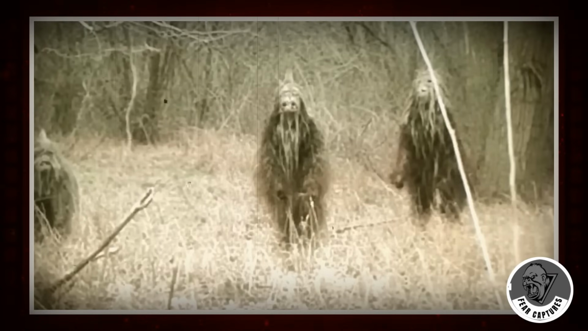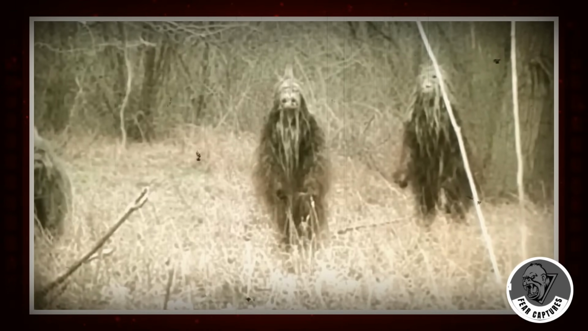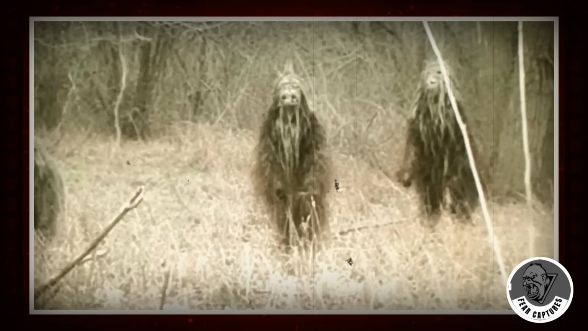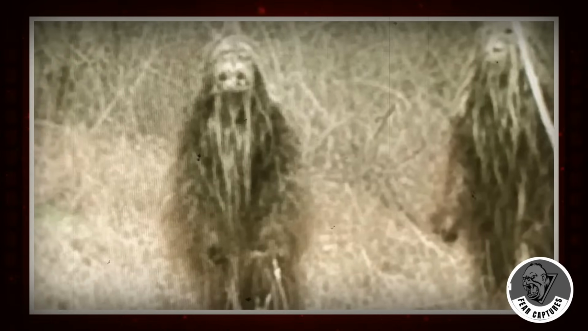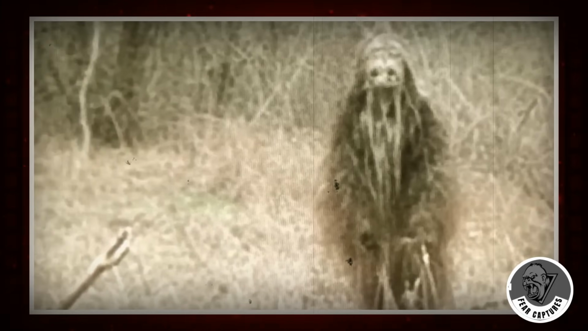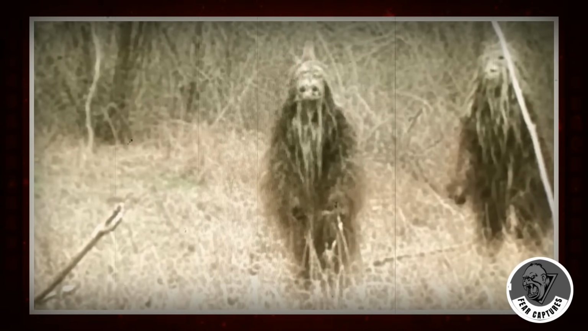Our next submission is a rather eerie still image. There's no context provided with this image, so we have to piece together what might be happening. We could be looking at three people in elaborate costumes, or perhaps some sort of dark forest creatures. If they are human, are they just posing for a spooky photo?